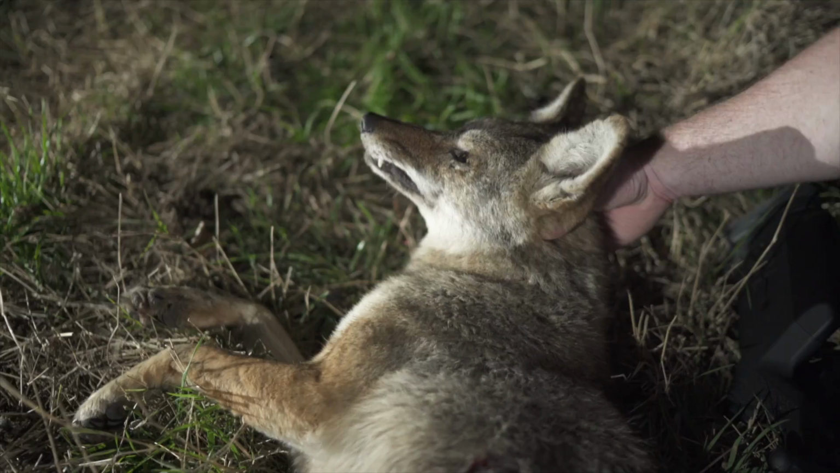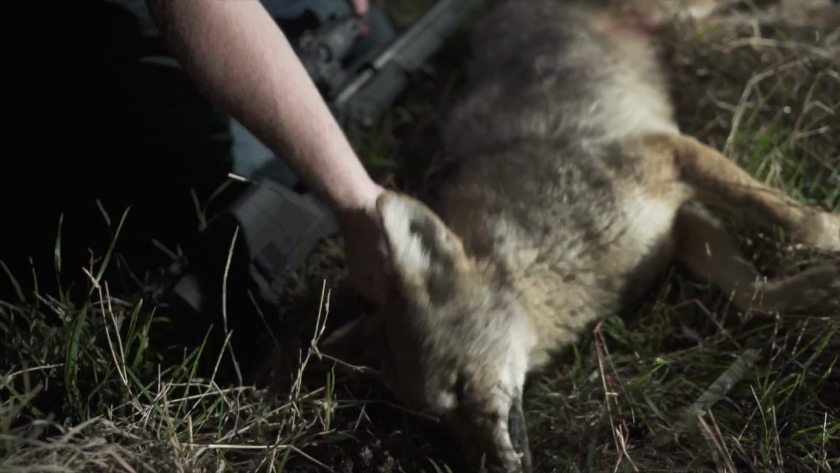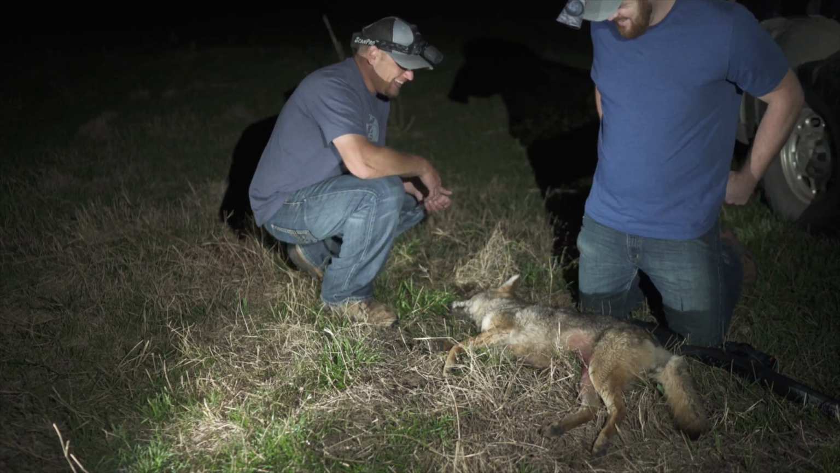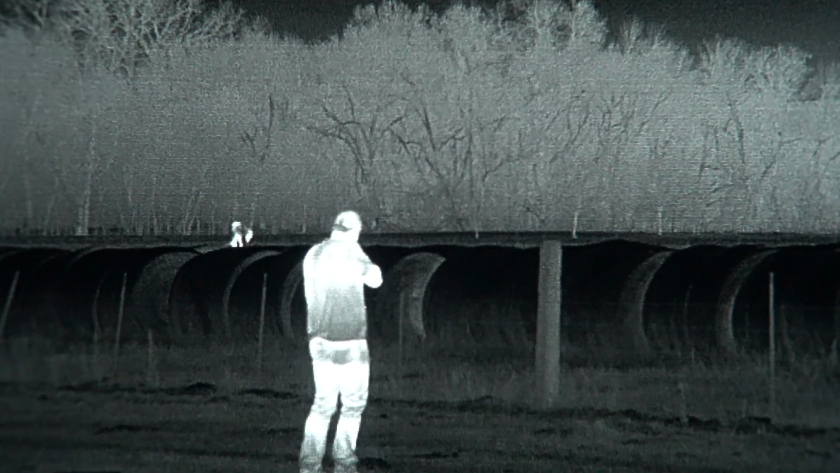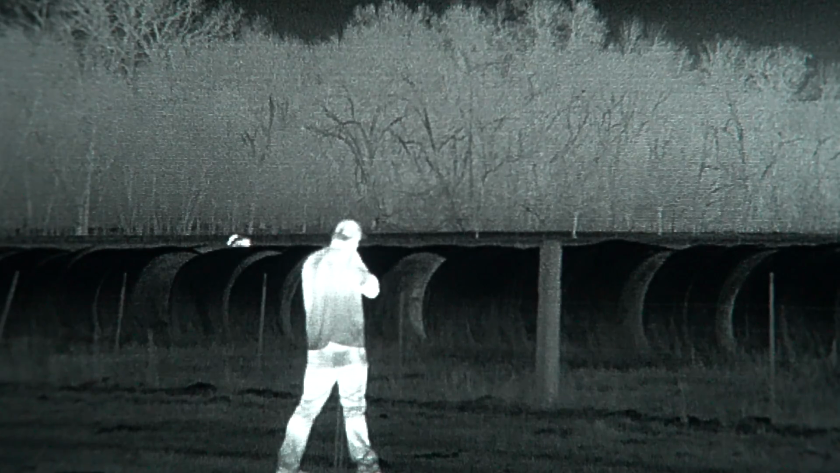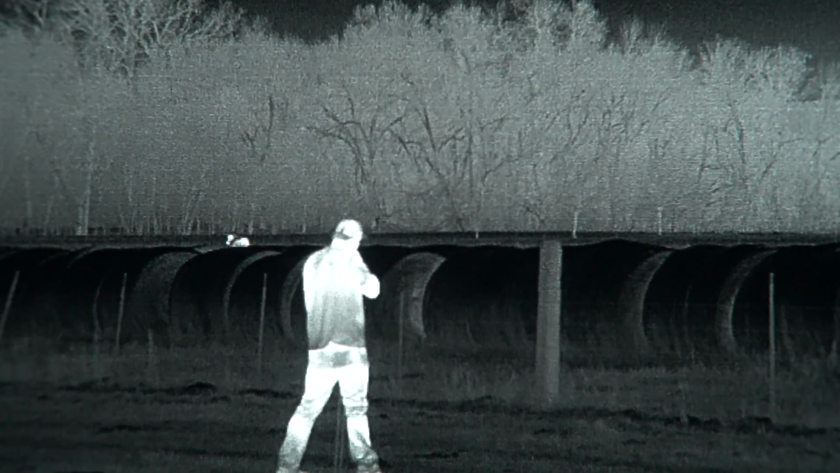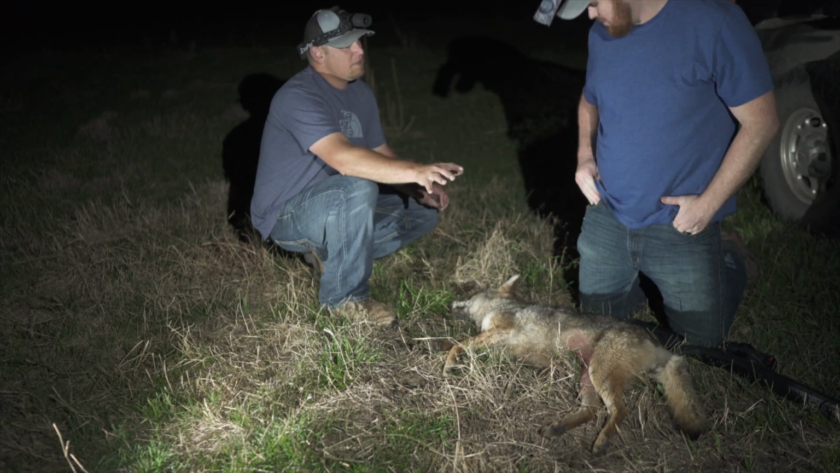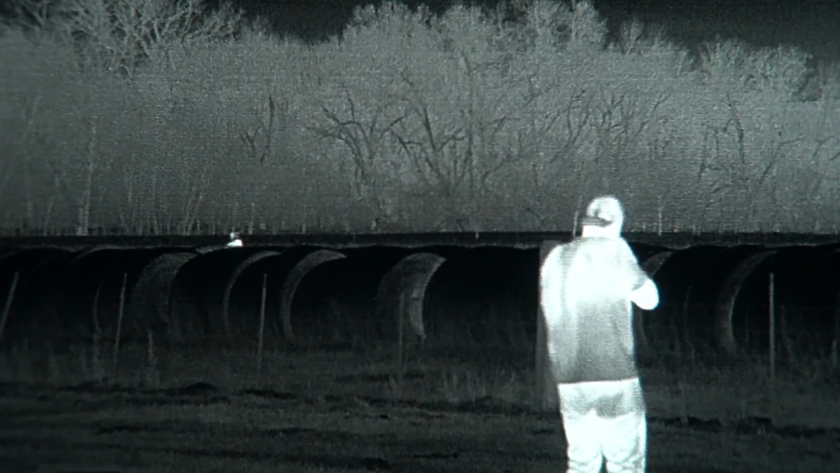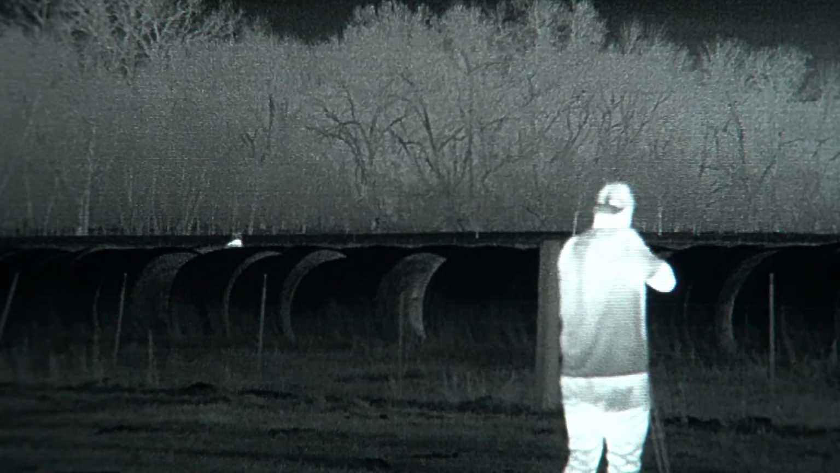Man, whenever she was howling and I was like 50 yards away, oh my God. I was grinning from ear to ear. That was so freaking cool. It's fun. You get close to them, like whenever we call them up and we get them close to the truck, and that's neat. But to get up on them, to get that close in their natural environment and you're seeing them in their own element. They're not coming to a call, they're just being a coyote. To be able to witness that and then capture it on video of him howling like that, I'll never forget that.